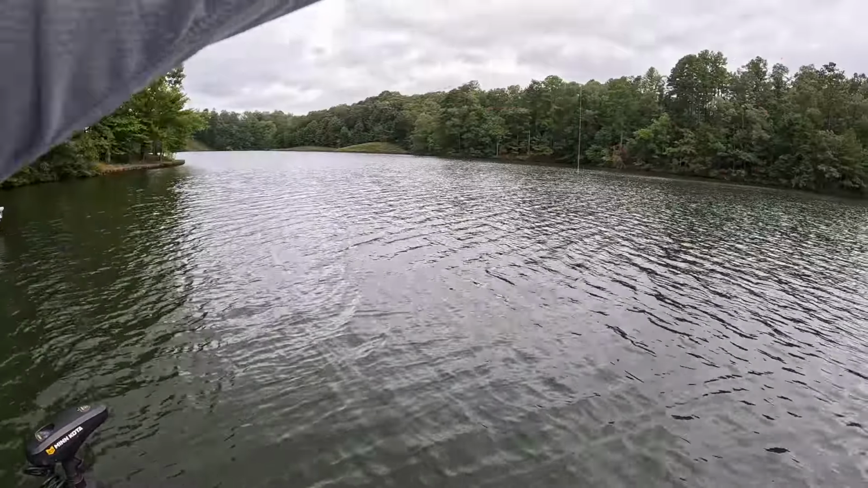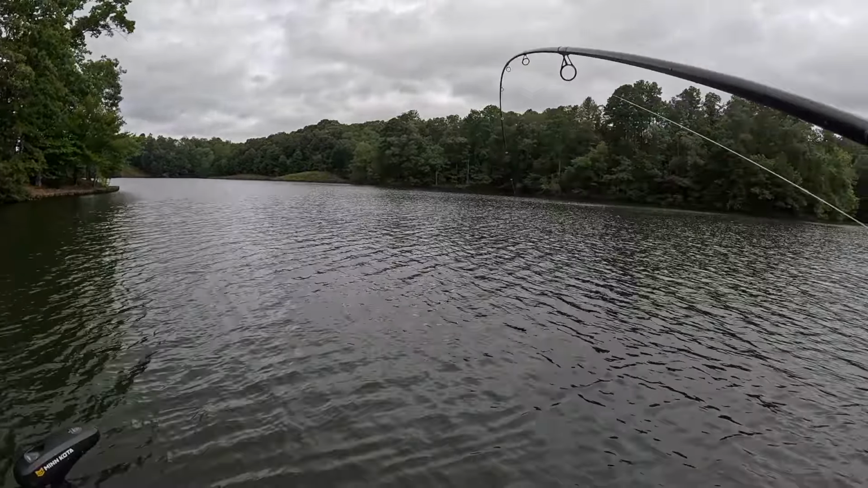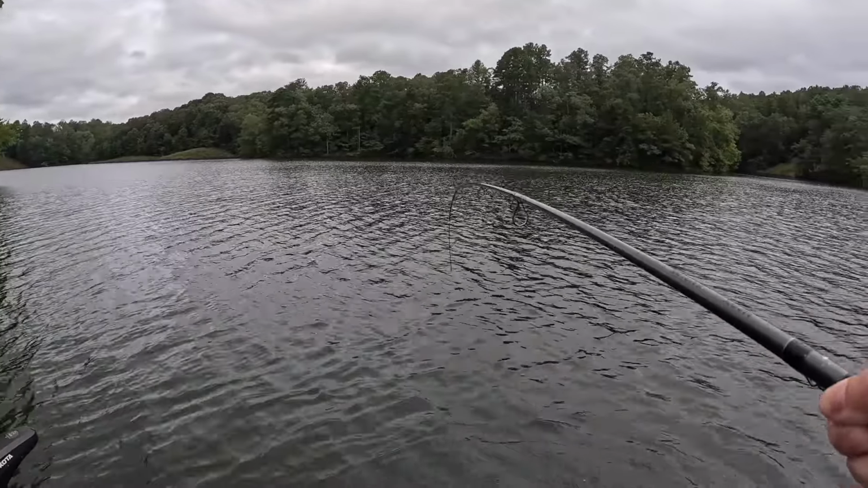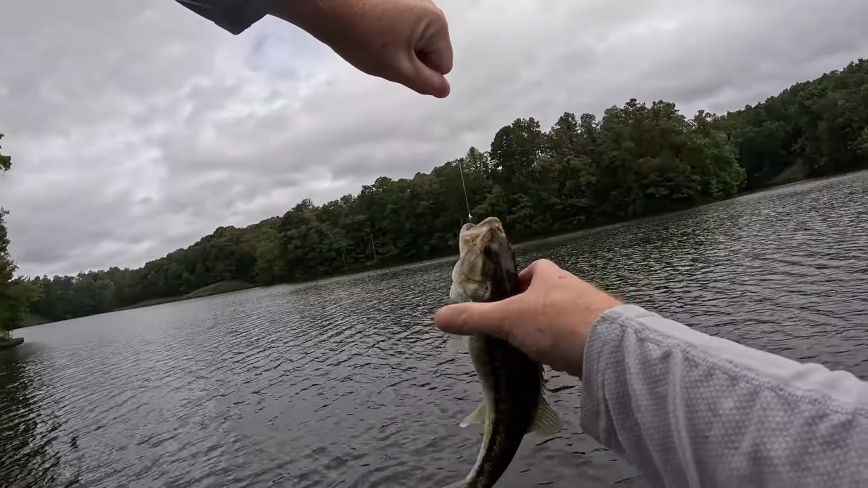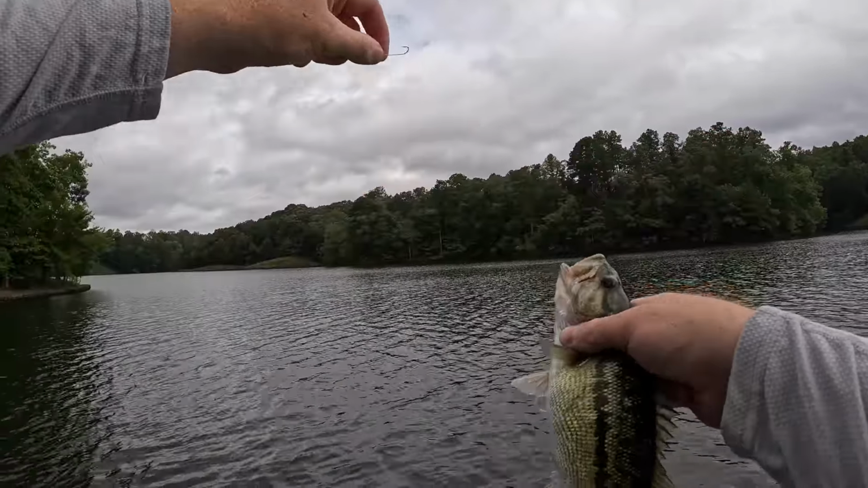There we go. Saw that swimming through. School of spots. I knew that wouldn't crappie. Them little jokers are swimming 100 miles an hour. They cannot resist those little minnows. That's all they're doing right now is running around and eating bait fish.